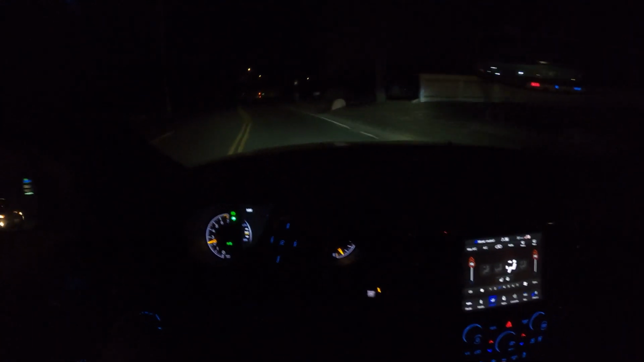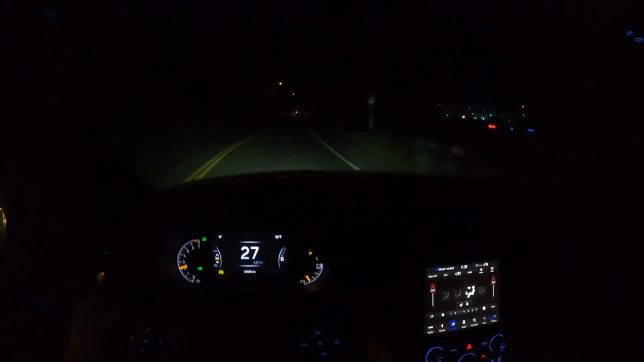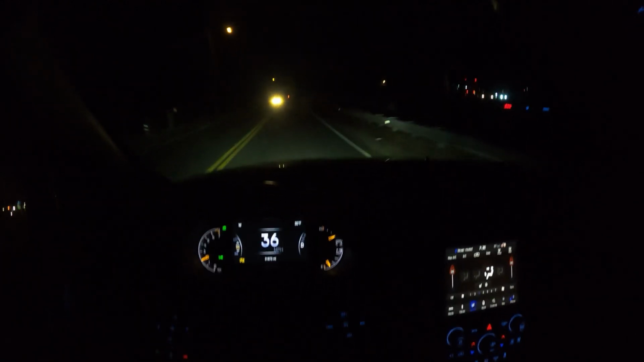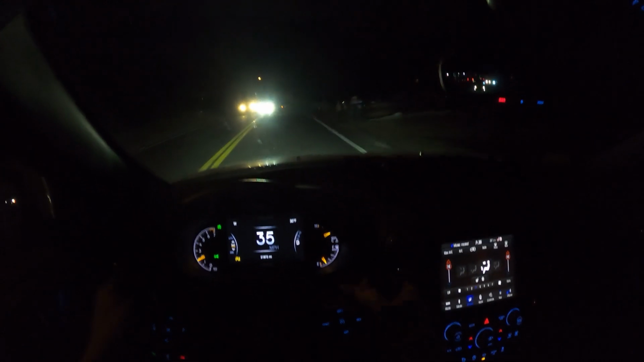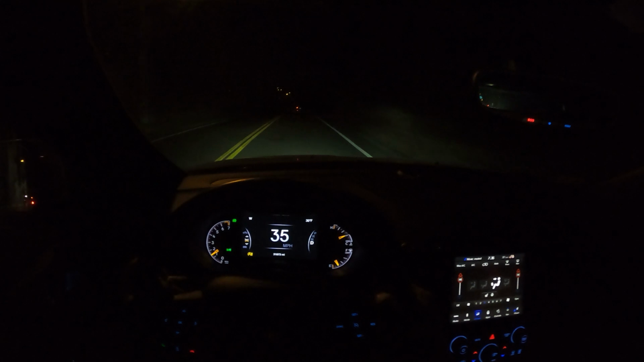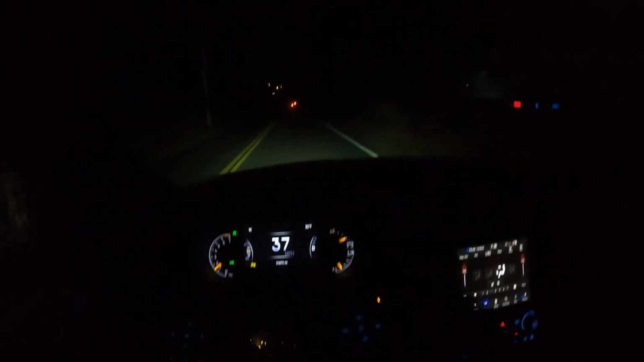Now this is where you're gonna see this road is a lot darker and it doesn't have all the lights and stuff that the other one has. So you can see it's a little bit darker. Let me see once these headlights go away. We're gonna go down a side street over here where it's gonna be pretty much pitch black. So it's gonna really show you just what you're relying on with the headlights.